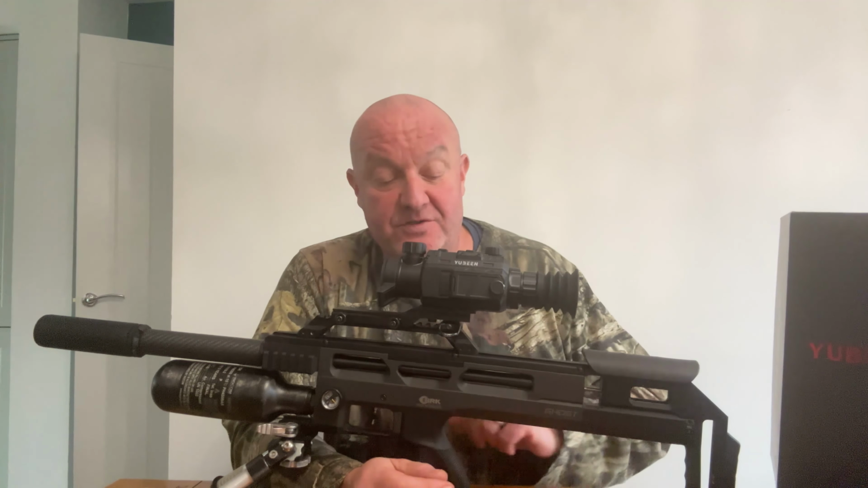So anyway, a little bit more about this that I've just had a quick look. On the top here is the focus for the thermal, so it just brings in that clarity at distances.